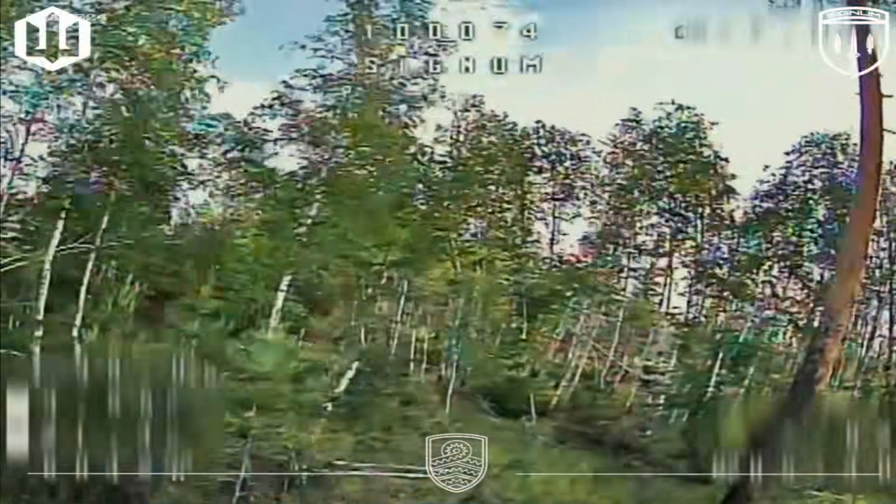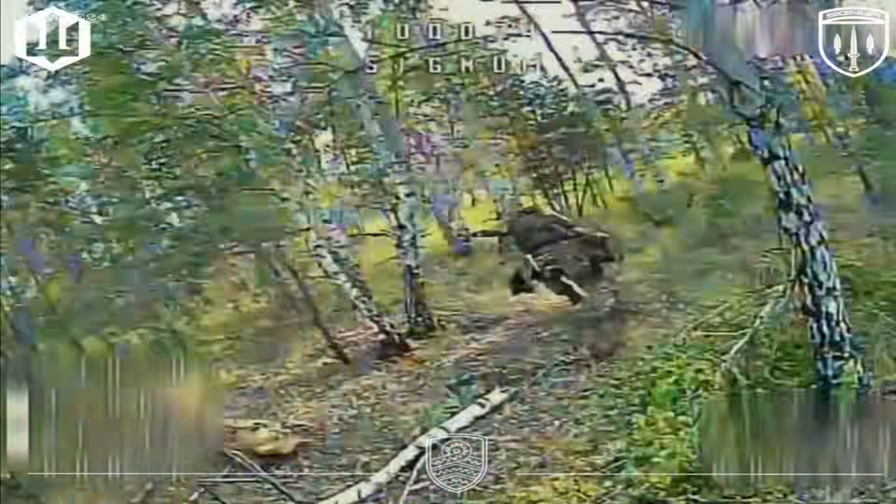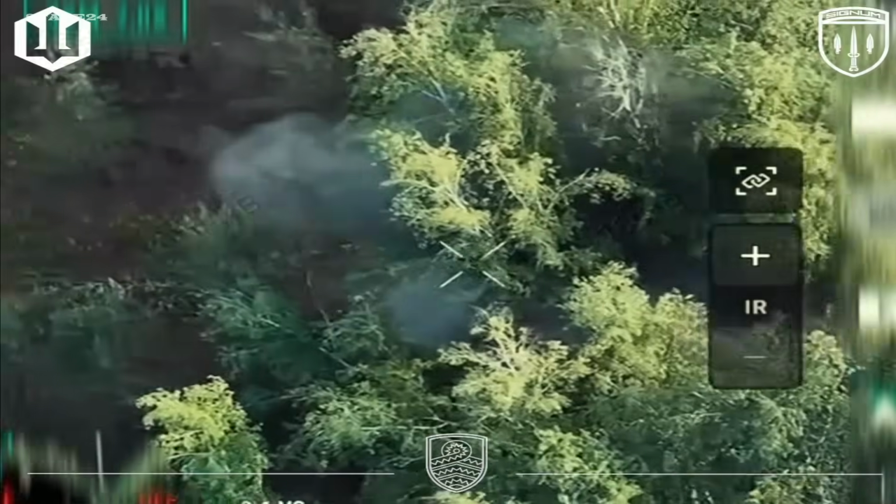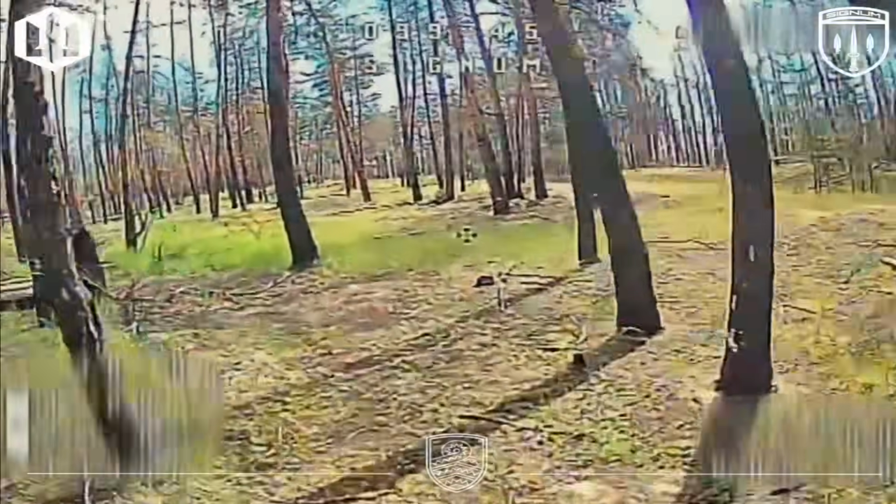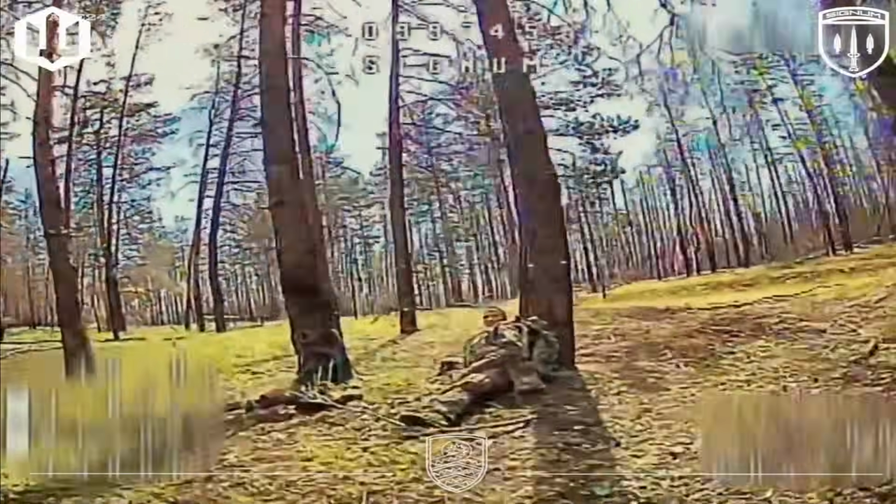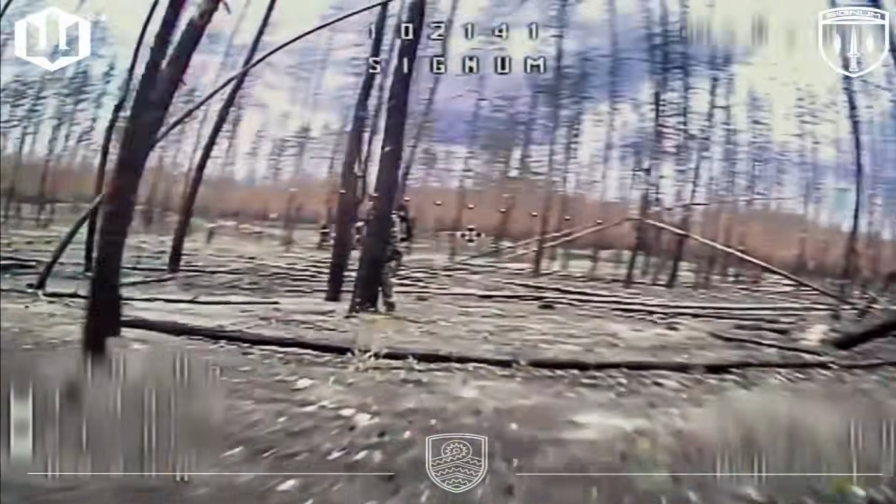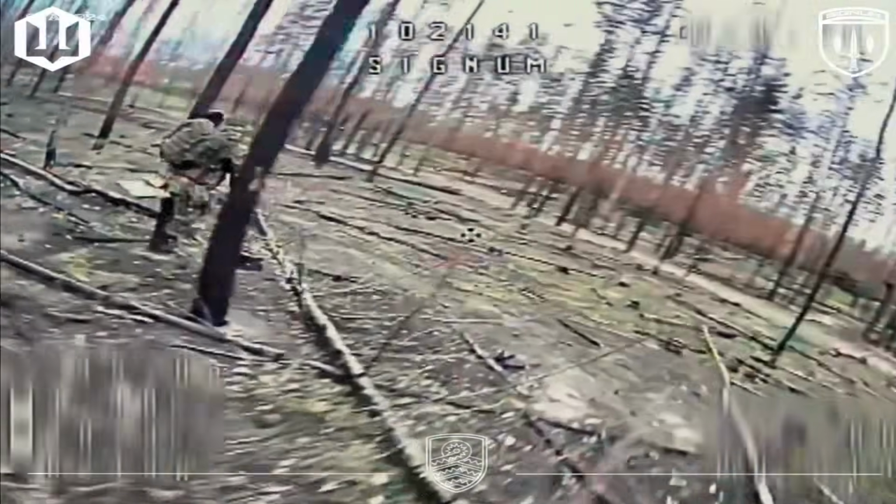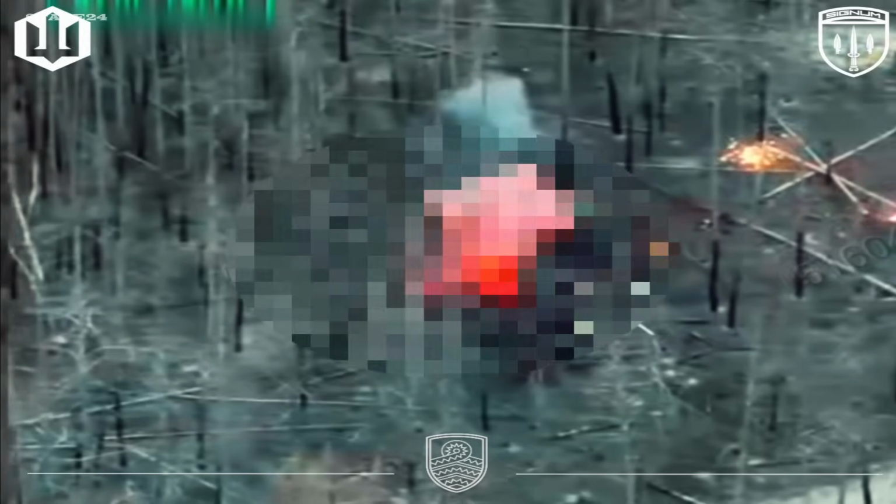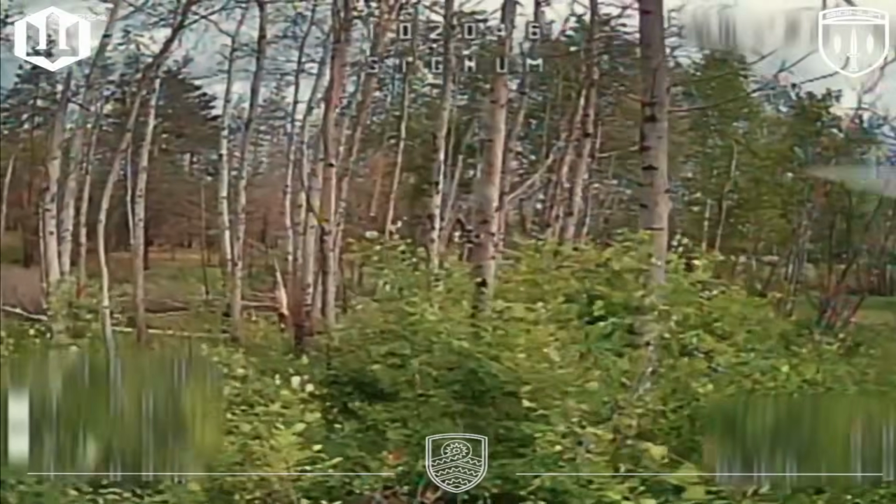Another wave of Russian infantry advancing toward Ukrainian positions, intercepted before they arrive. Watch these soldiers carefully. Many of them are clearly older, men who have no business being on one of the most drone-saturated fronts in this war. Yet Russian command keeps sending them forward, wave after wave, into a sector where Signum's FPV operators are already waiting.